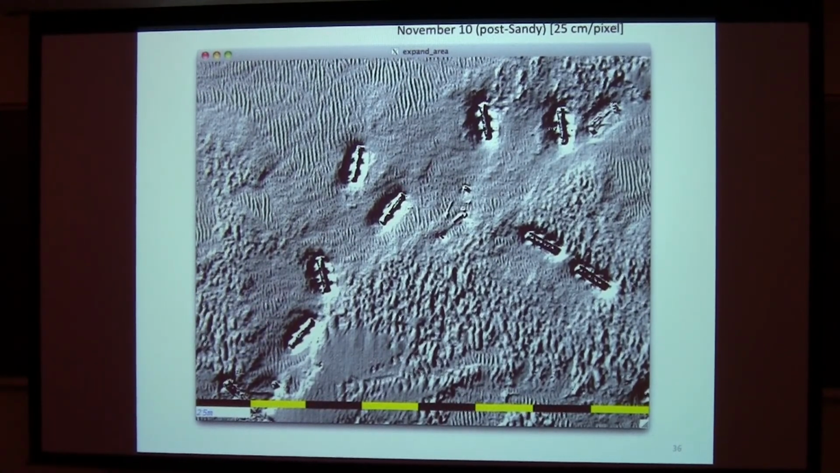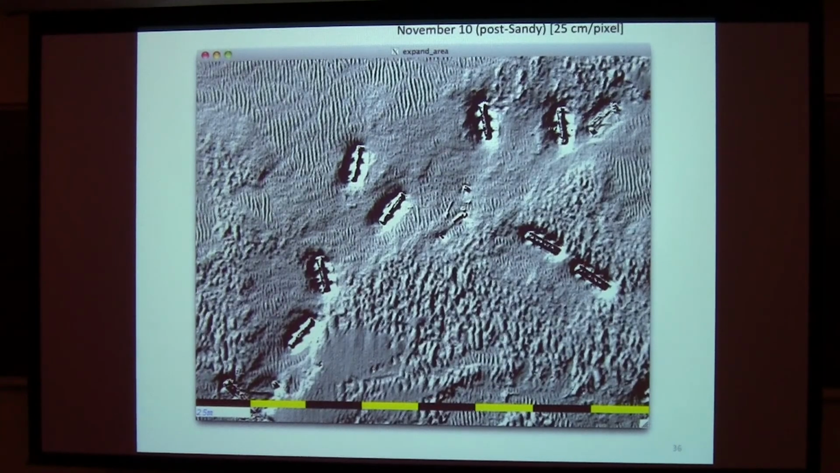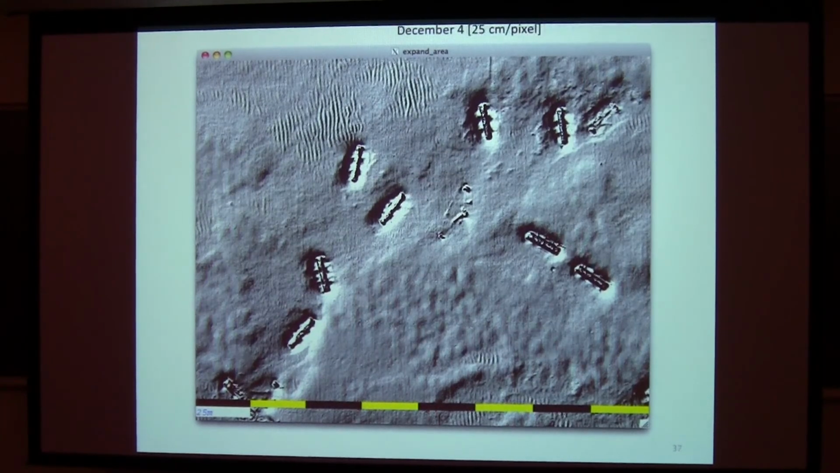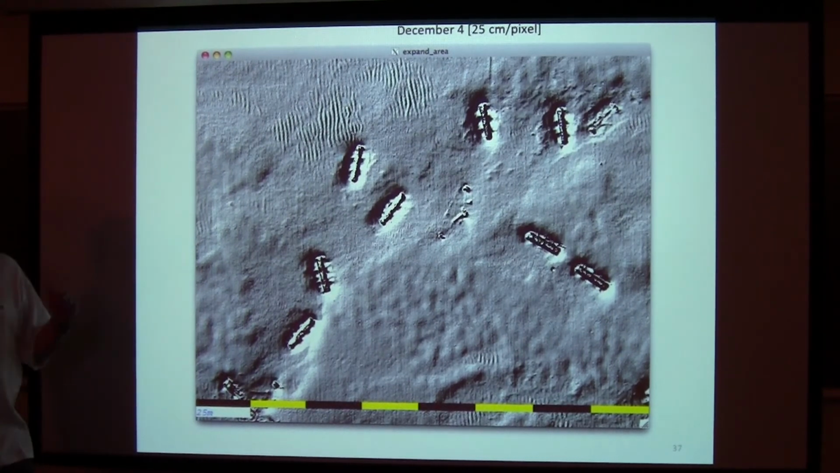That's November 10th. Then we went back out in December, and you already start to see some recovery going on. The finer sands are more easily mobilized and transported. So some of these ripples get bioturbated and filled in.